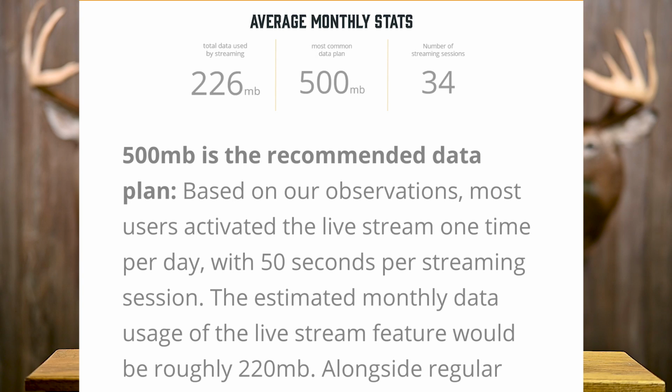The live streaming, that's going to eat the most data, but again, it really depends on how much you use it. They list here on their website as an average of what they found people use, up to 50 seconds a day, and it's consumed over 220 megs, so almost half the plan if you view it once a day for that month. But it's going to come down to how much you use it.